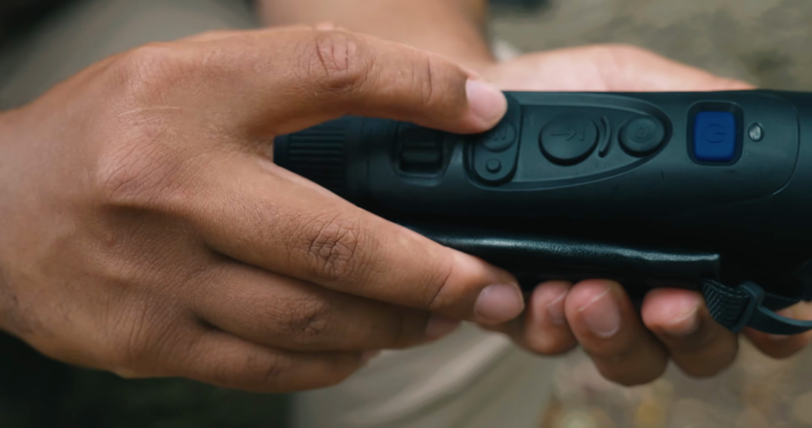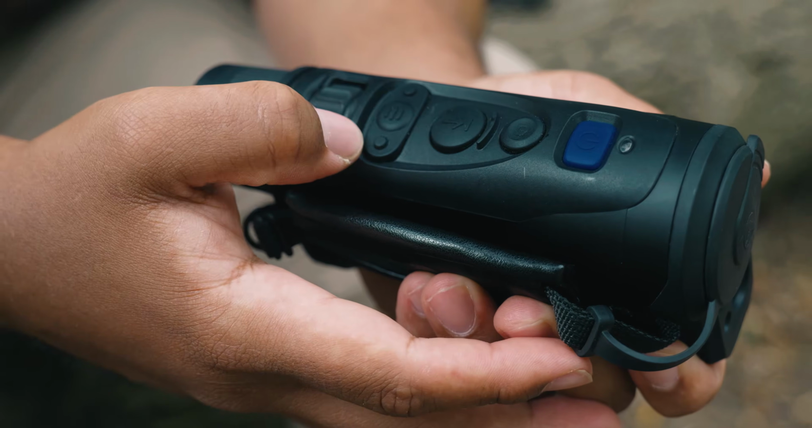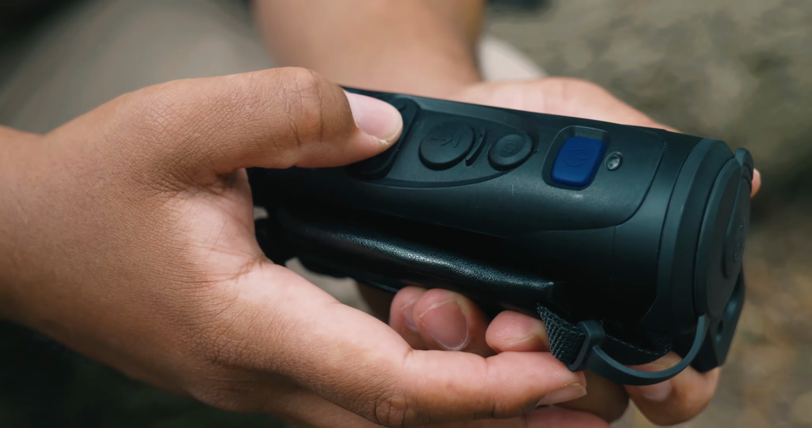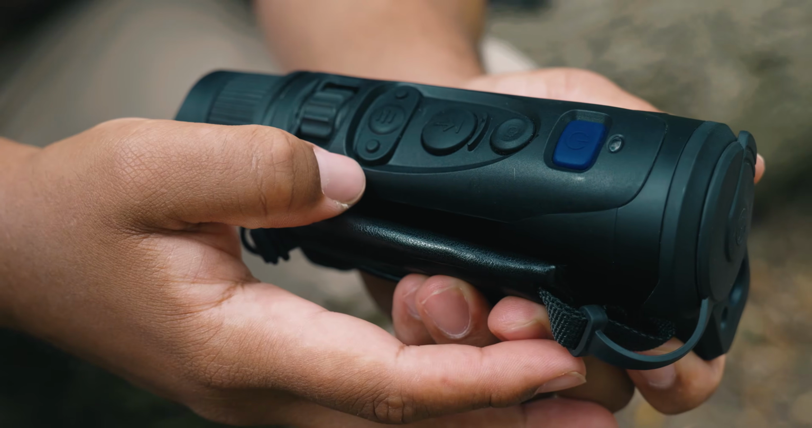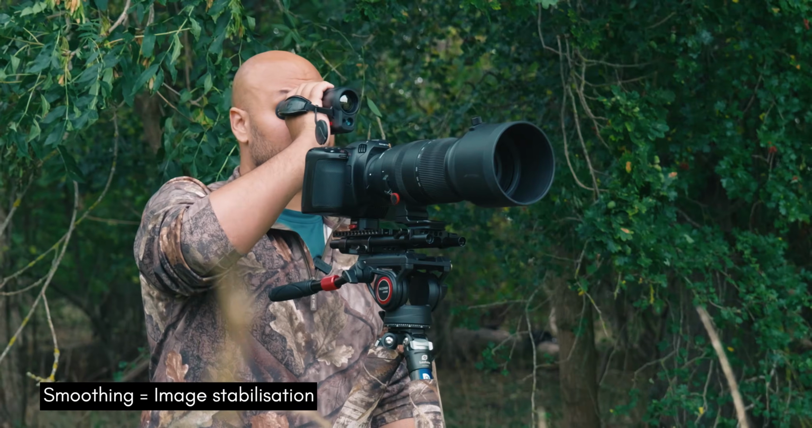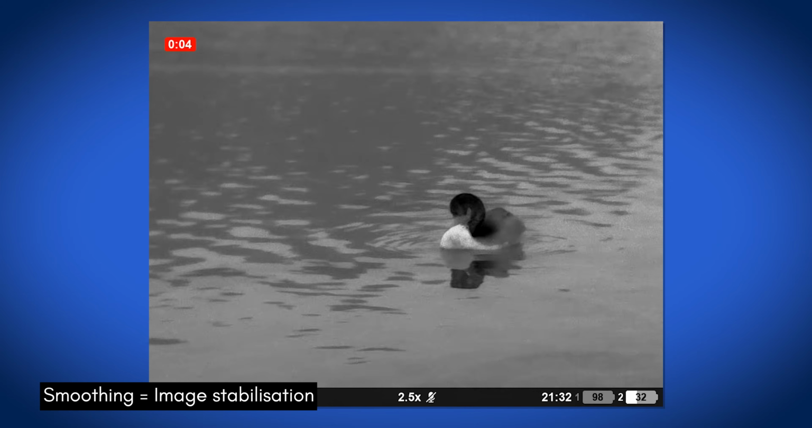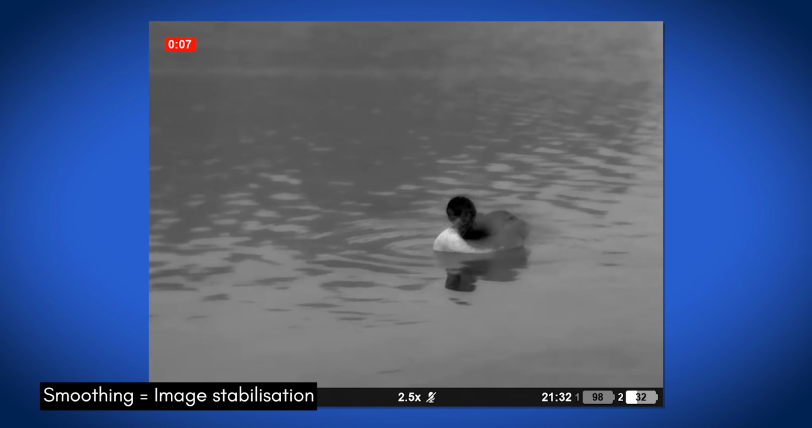Underneath, you've got a series of 3 buttons. In the middle, you've got these 3 lines. You press that quickly and it will bring up a quick menu where you can change your contrast and things like that. But a long press will open up a deeper menu. And in that deeper menu, one of the options I changed was I turned on the smoothing mode. That's because I might be using this footage in conjunction with my wildlife footage, so I want the footage to look a bit smoother essentially.